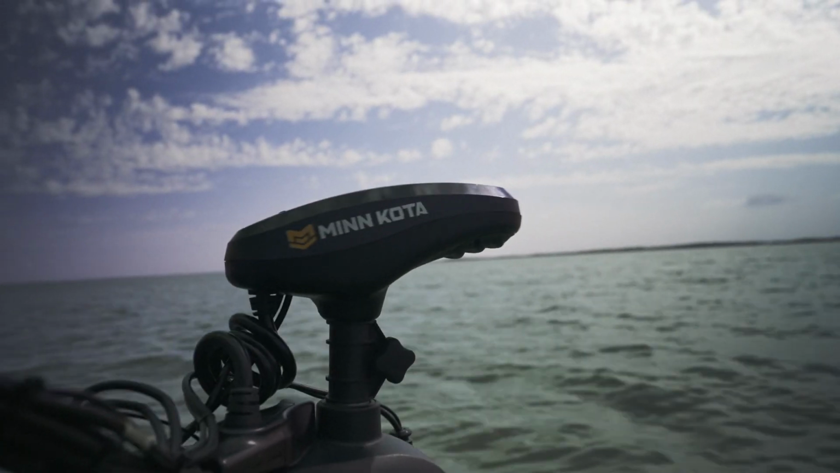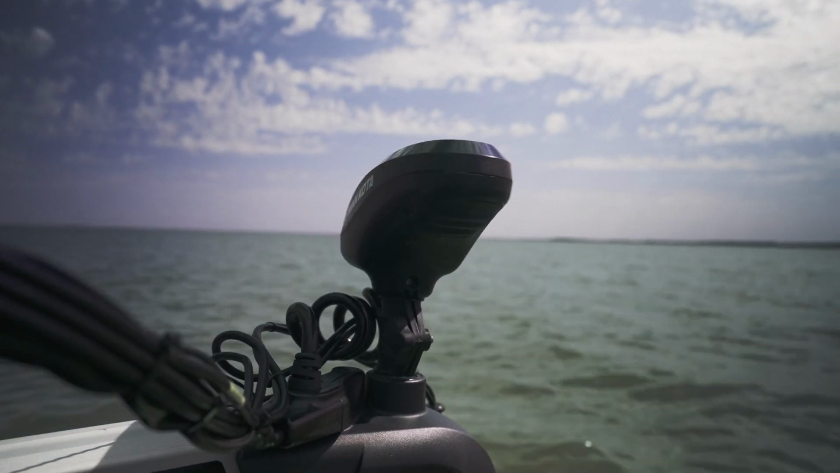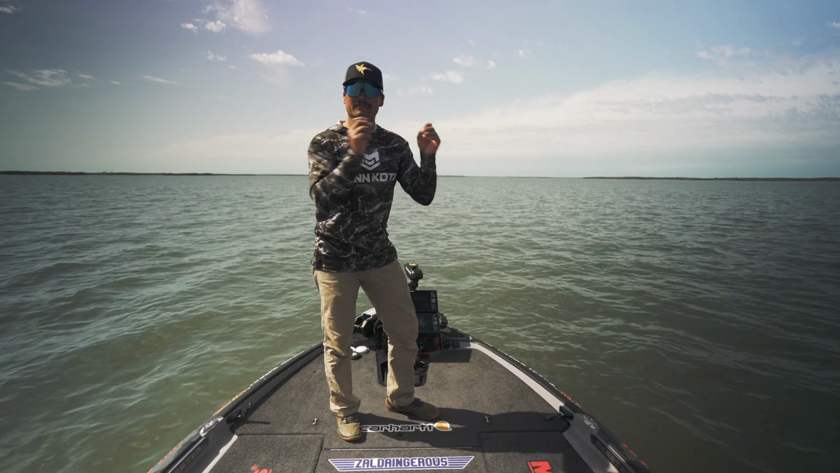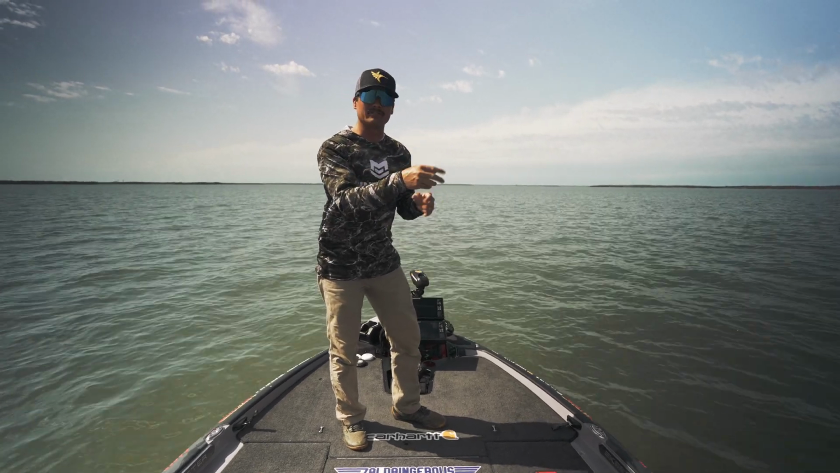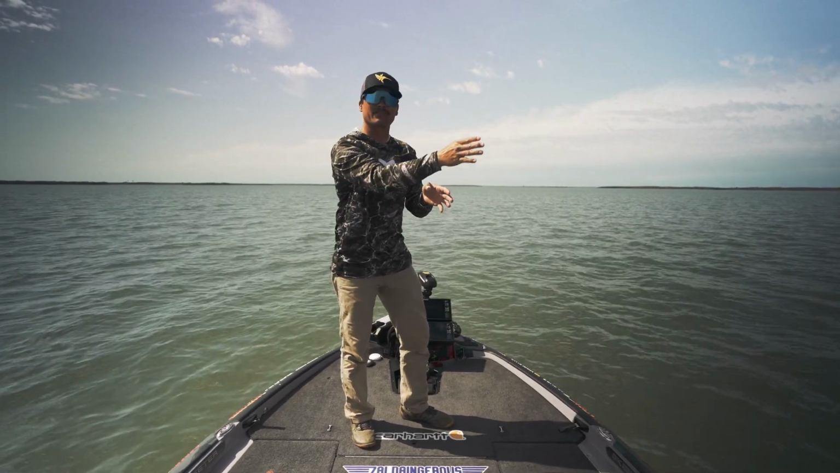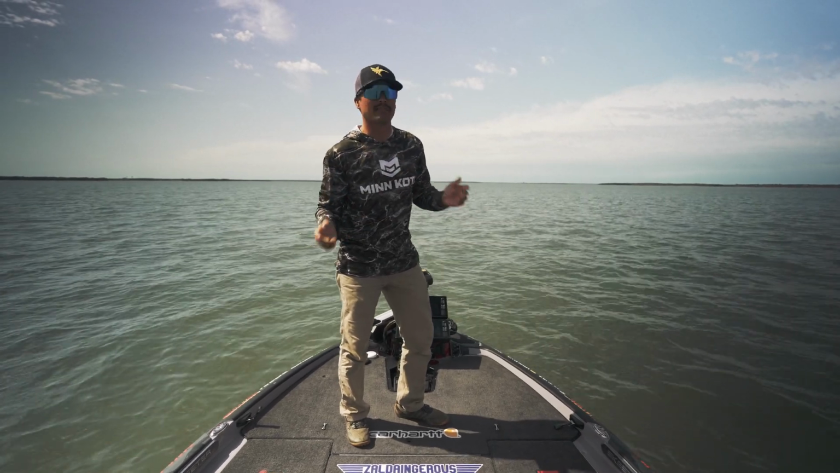So Spot-Lock is going to be very, very crucial pulling up to some of these offshore spots. A lot of times when you find a piece of structure, cast into that structure, and being efficient with that one cast or that second cast or third cast and being able to move on to the next one, you just can't achieve that without Spot-Lock.